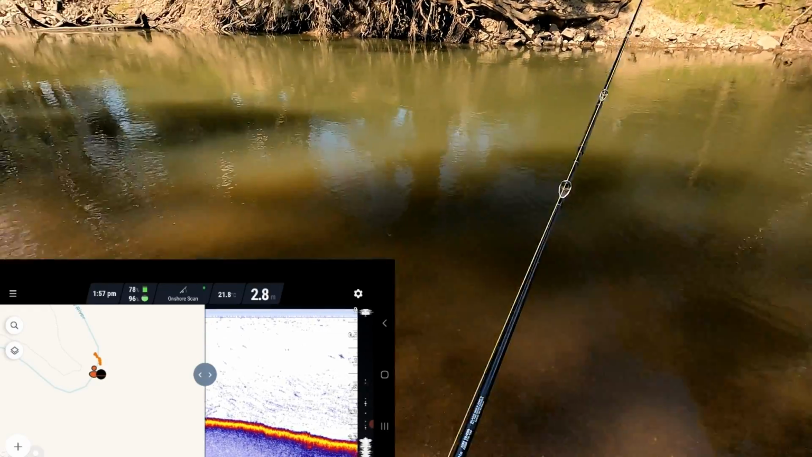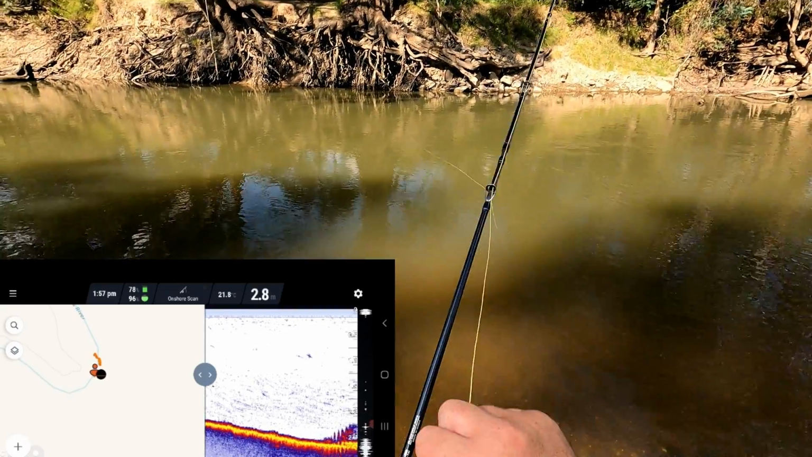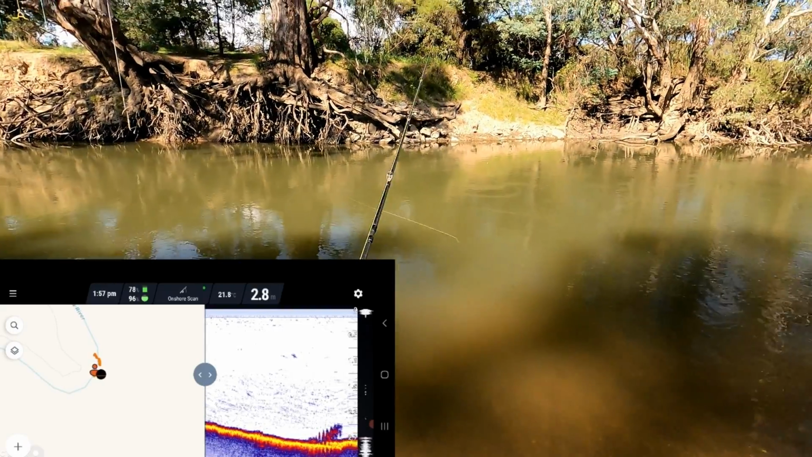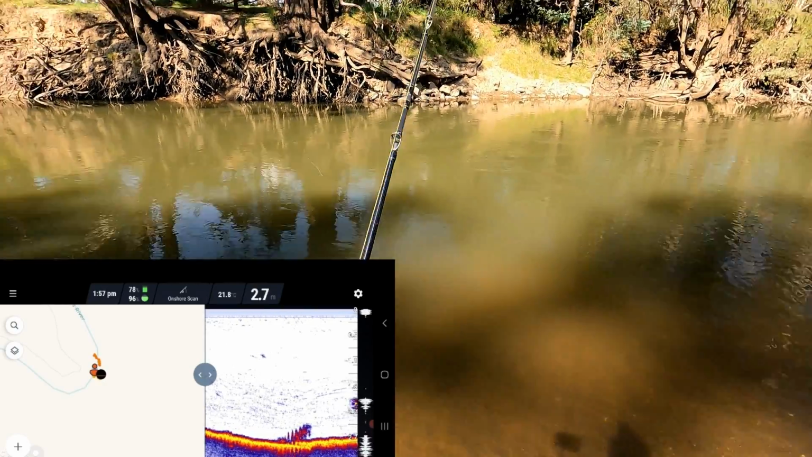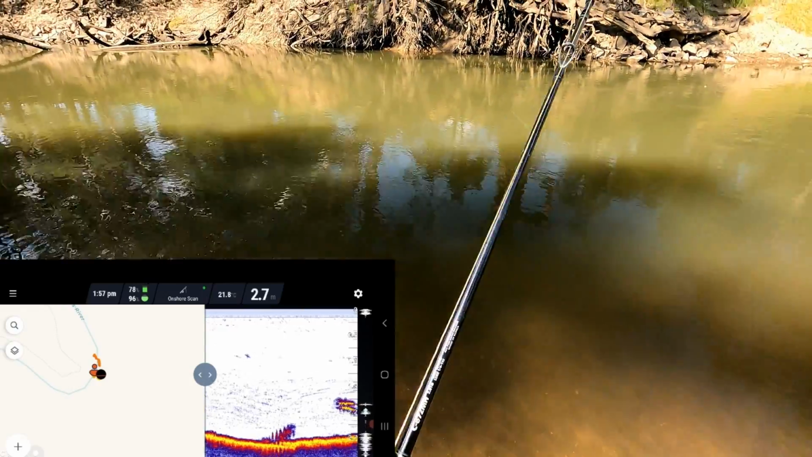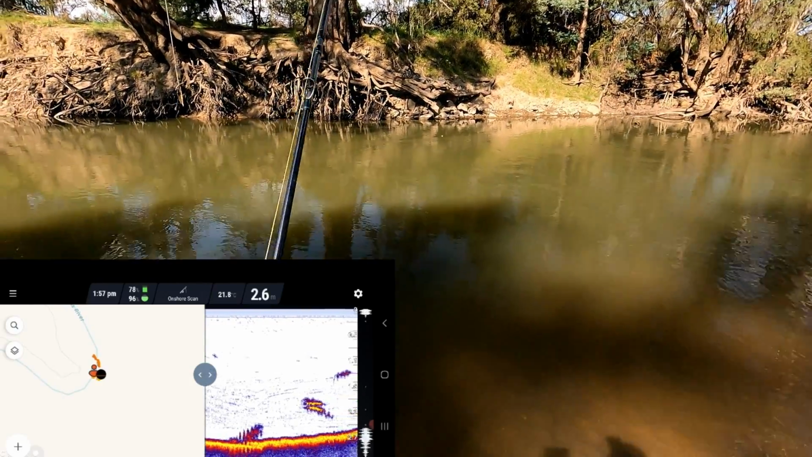Wow. There's a fair bit of structure on the bottom just under the thing now. There's a fair bit of structure underneath the fish finder over there.